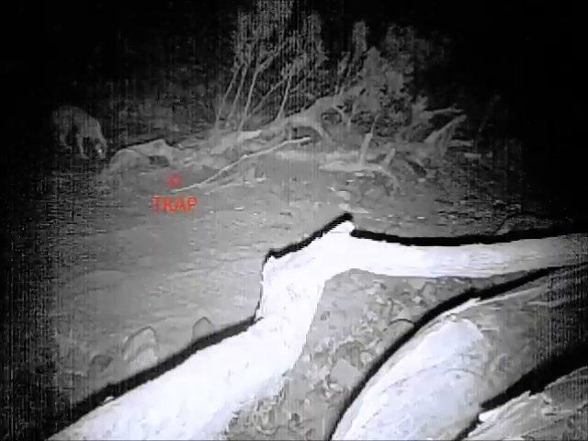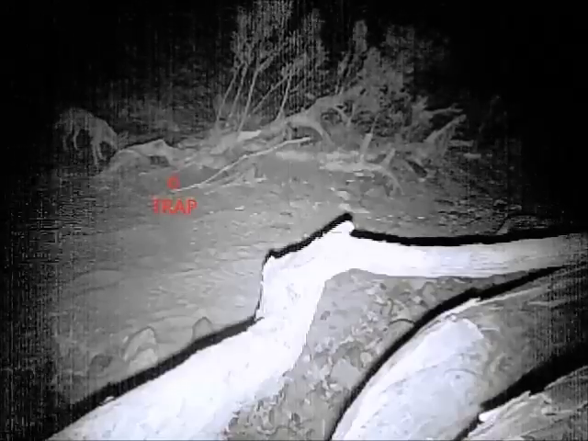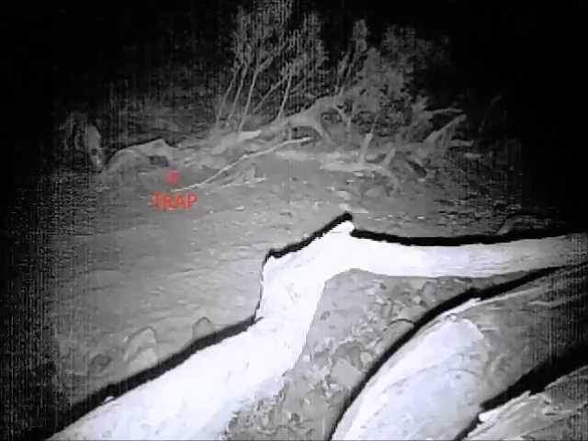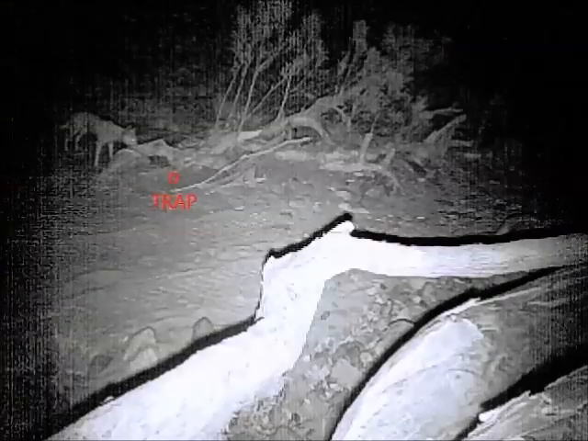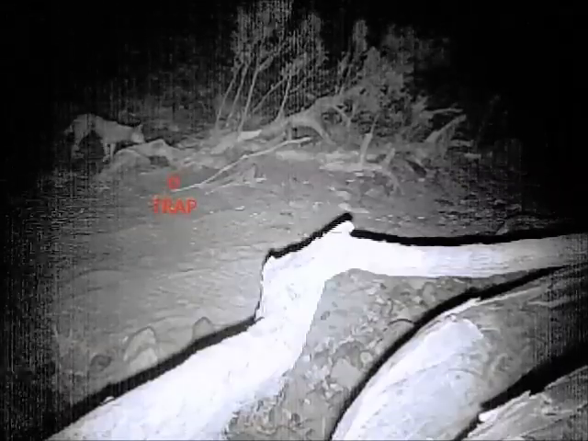The first dog, the one with the patches on it, was trapped later on in the night, some 2 kilometres back up to our camp, and only 200 metres from our camp. So that just shows you how transient they can be.